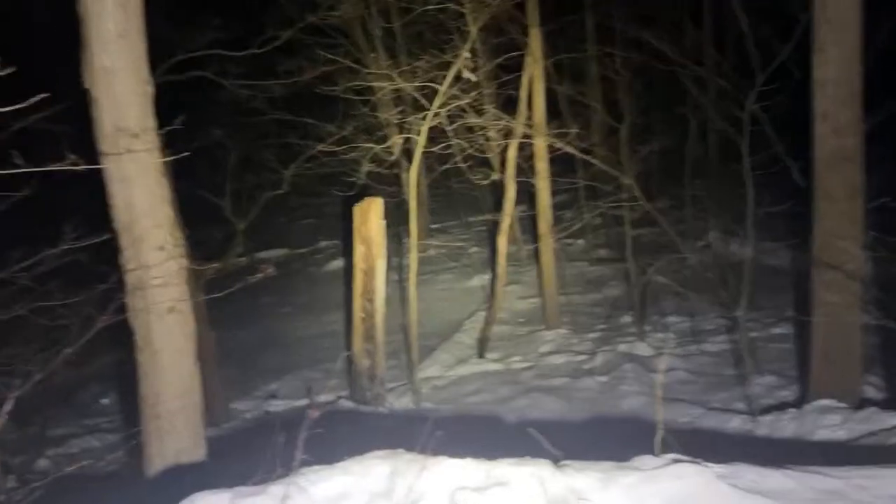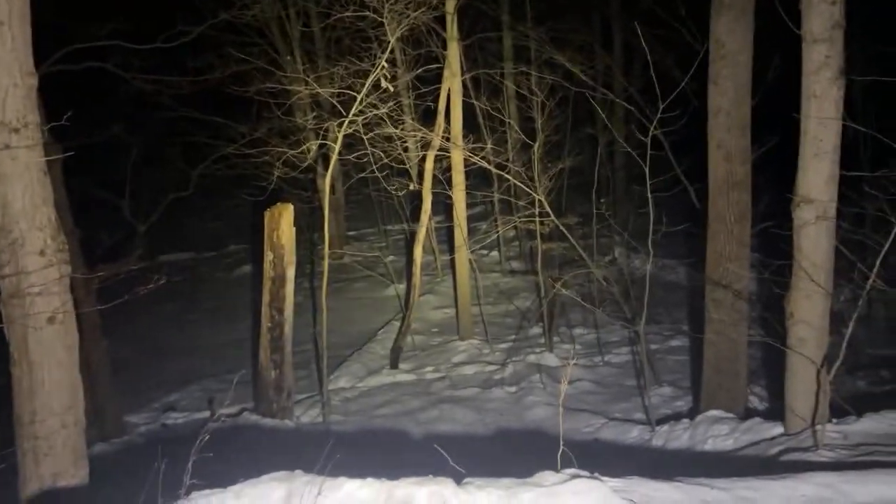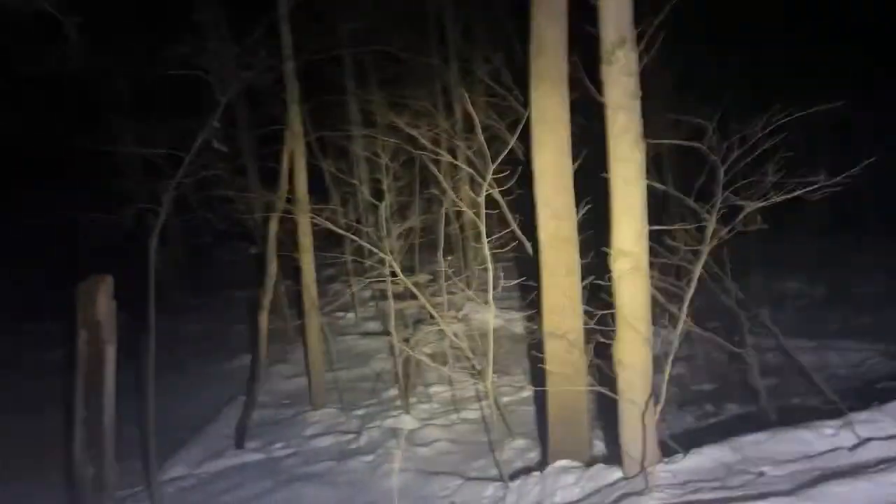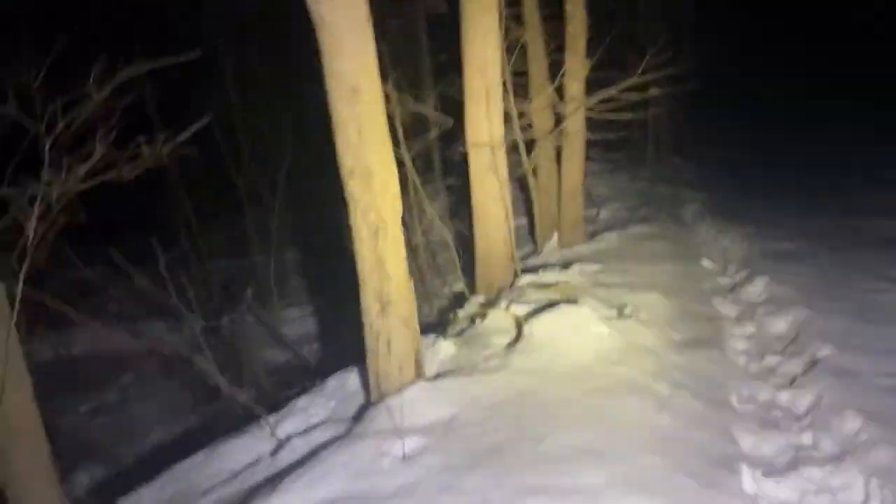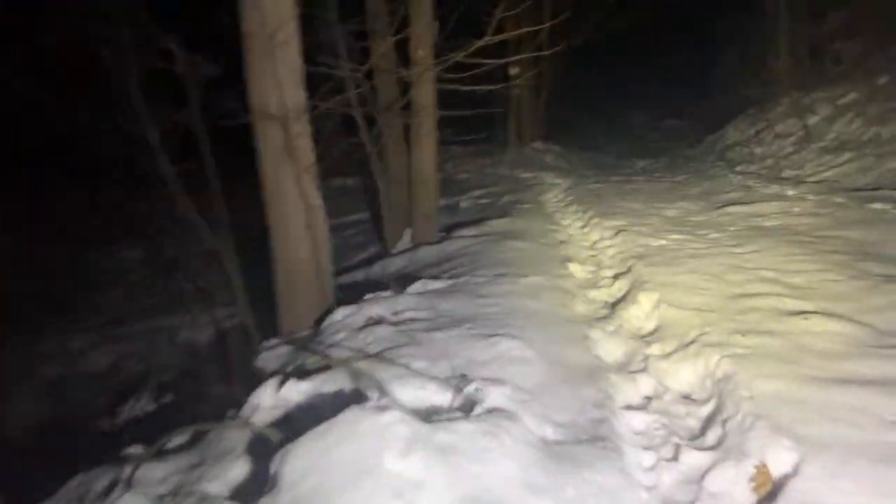I got to try and keep an eye on this thermal as much as your comments. I'm sorry if I missed any of those comments. Just understand I'm looking around here, so I will get to them when I get a chance.